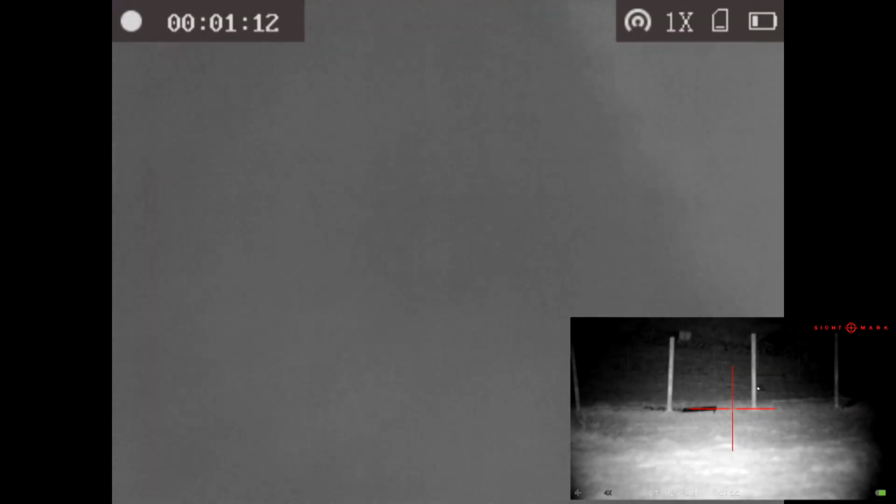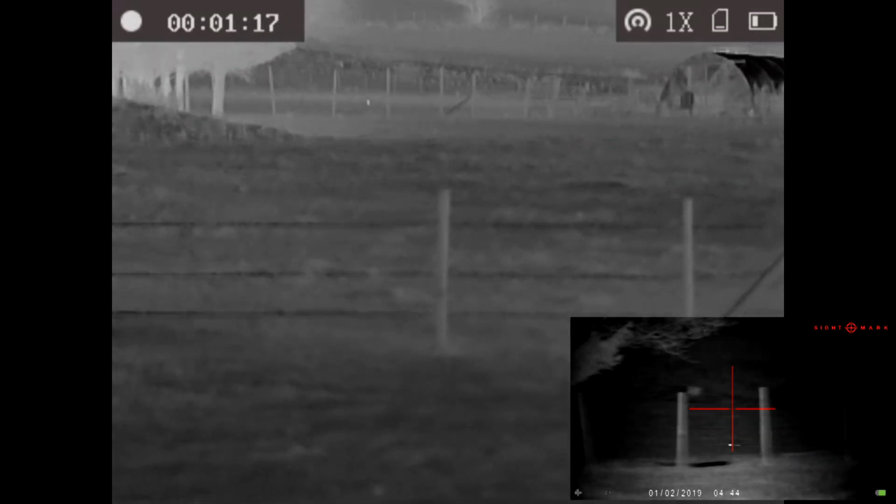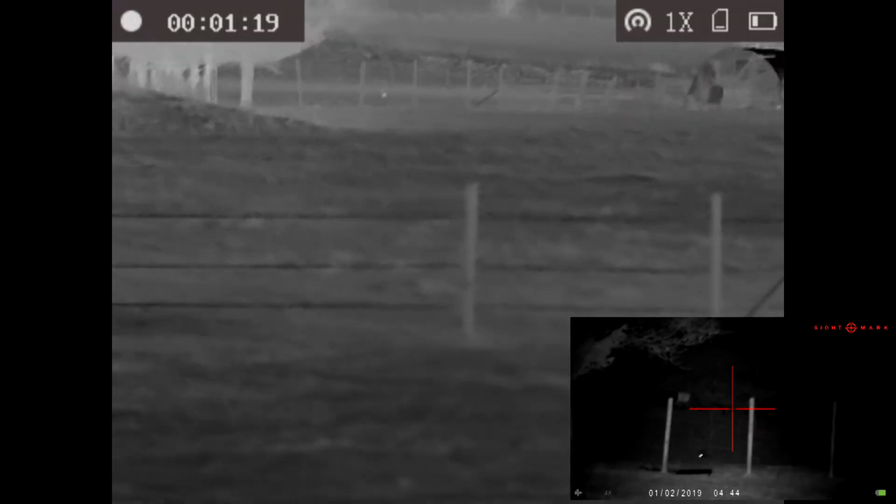It's behind the post. Dave's to my right. You're filming on the thermal. I'm on the rifle, so there's a slight parallax difference between us, but it's very minimal at this distance.